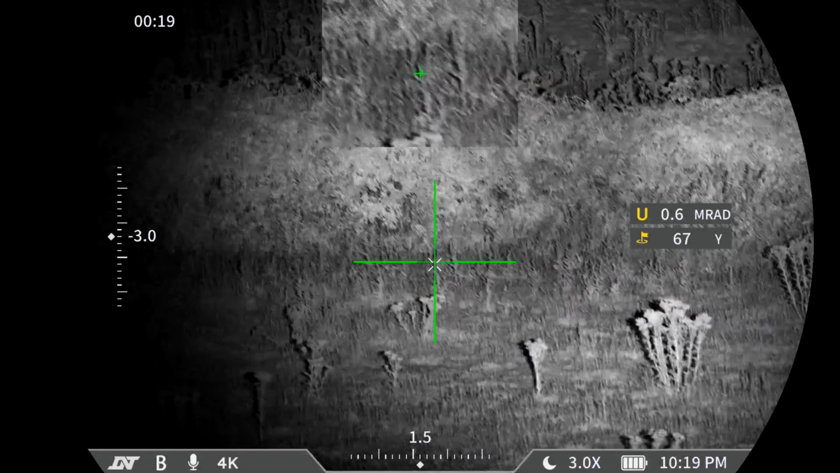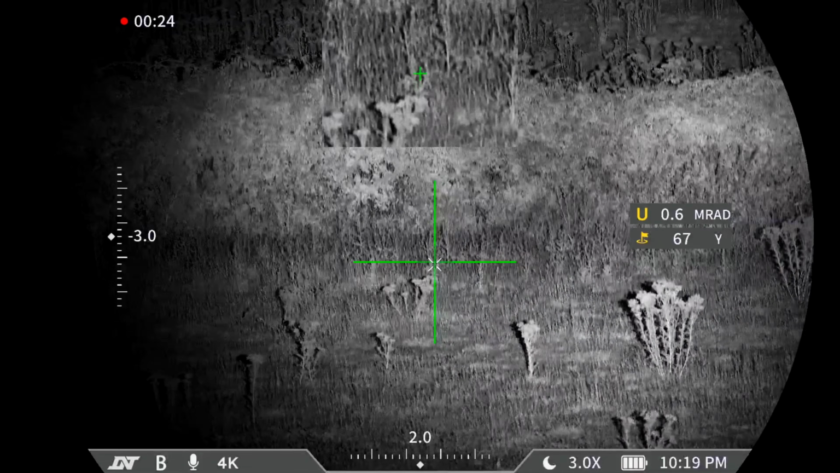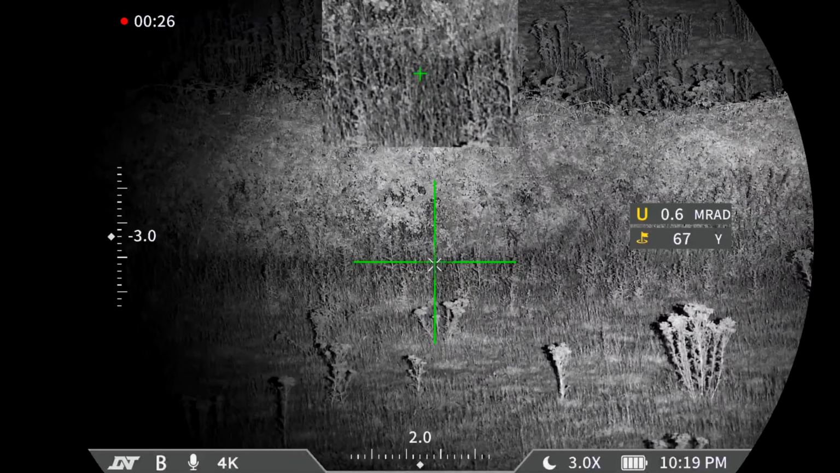I was just ranging that. Well, it was 67 yards, mate. Exactly 67 yards. I was just returning a favour for the one you shot.